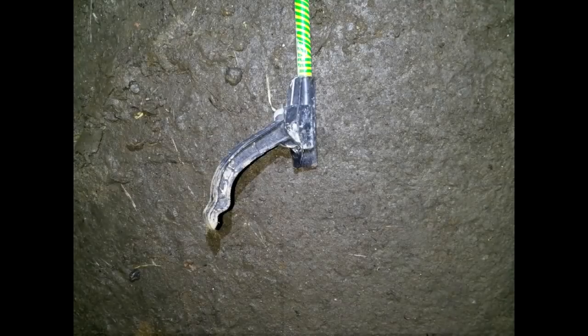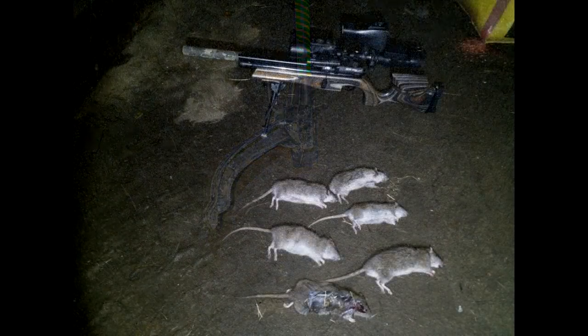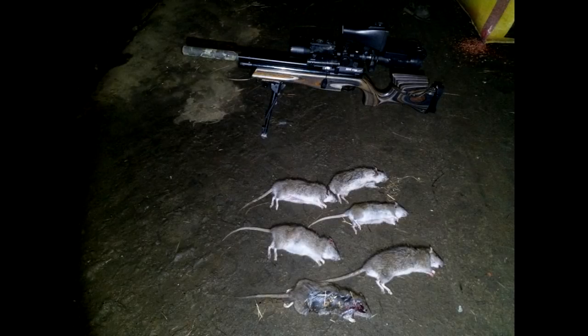Final scan along the edge of the barn there. It's about 9:30 at night now. Storm Gareth's kicking in, and it's really starting to bite. 8 rats shot altogether. Another casualty of the night was my trusty grabber, so unfortunately I was picking them up by hand. So as I said, there was 8 shot, managed to recover 6 of them.